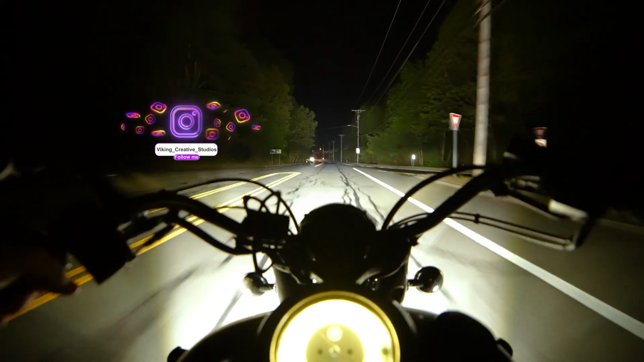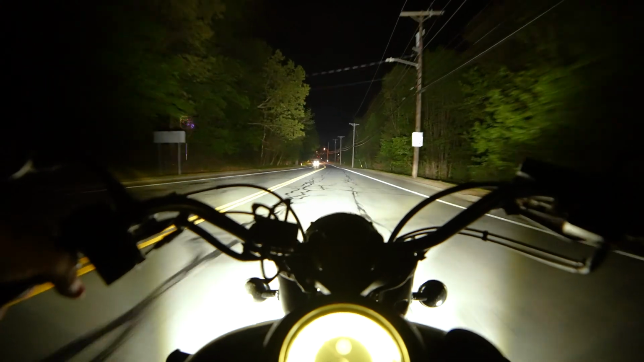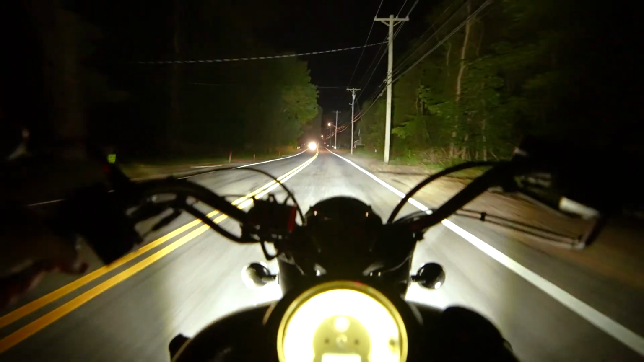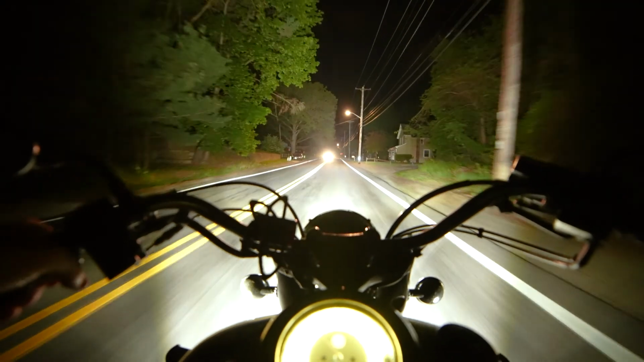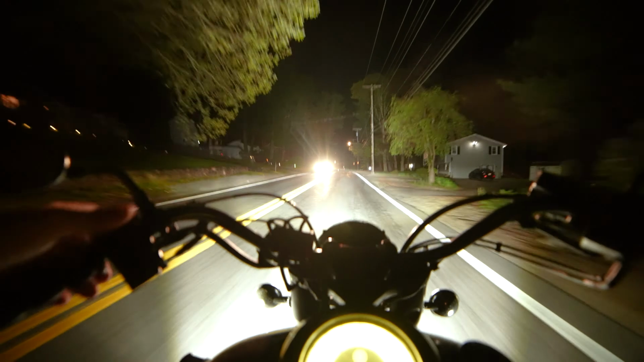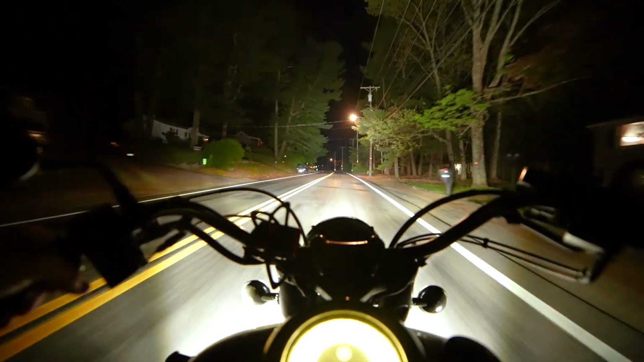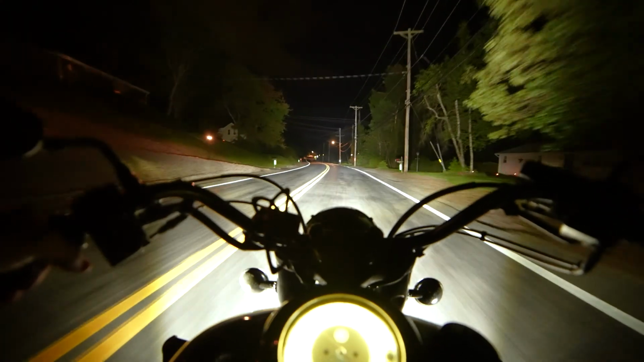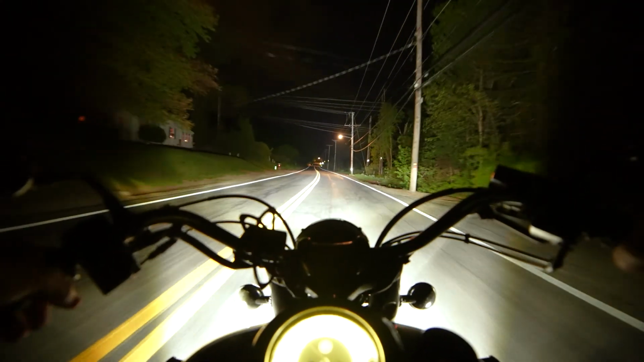Pretty excited. Today was exceptionally hot. It was in the high 80s. So it's definitely cooled down since then, but it's still pretty warm. We're trending right now at about 70 degrees. 70 degrees with no sun is a little bit cool, but it's not too bad. It's actually really comfortable to ride in.